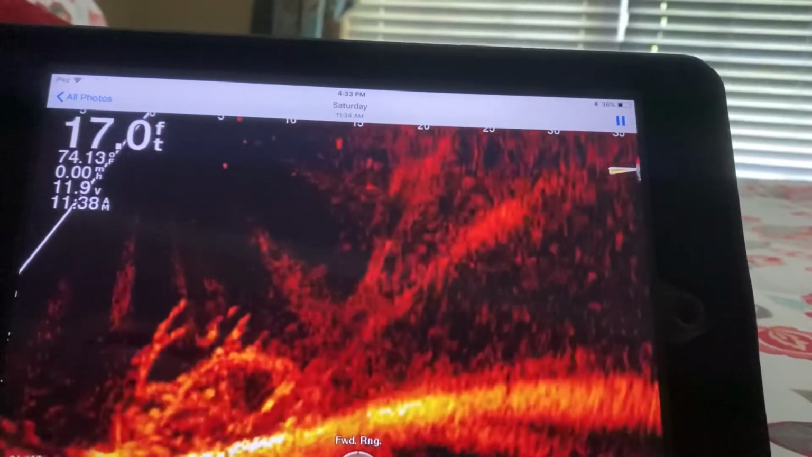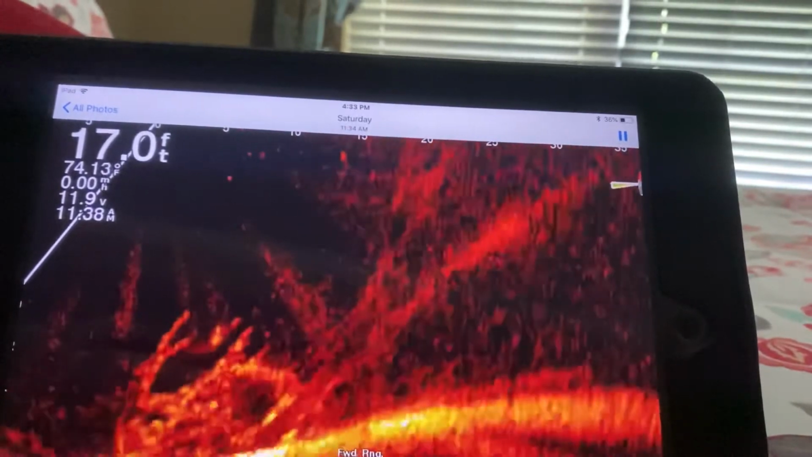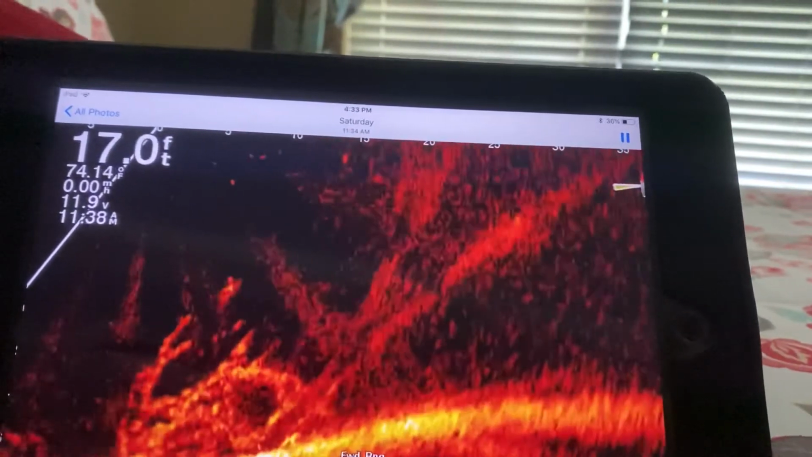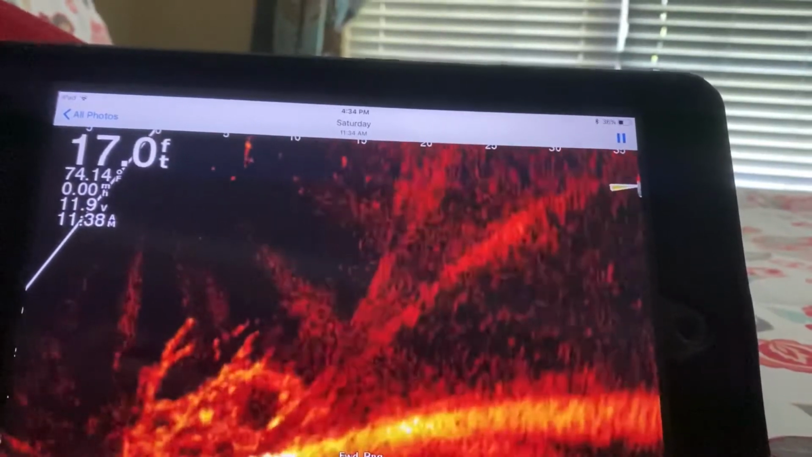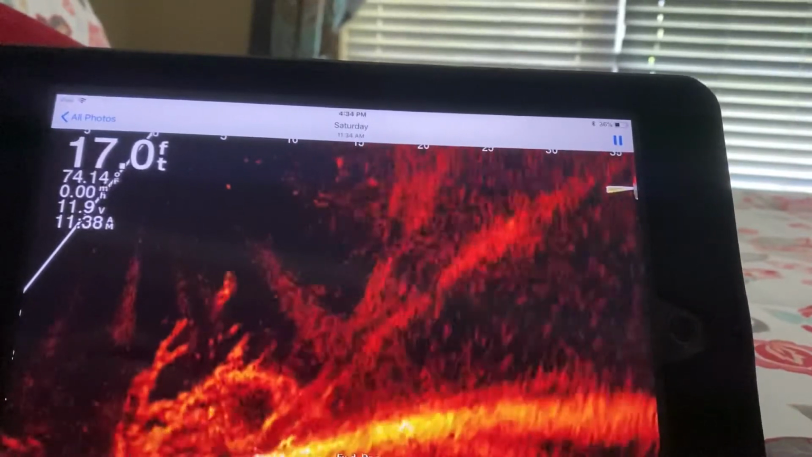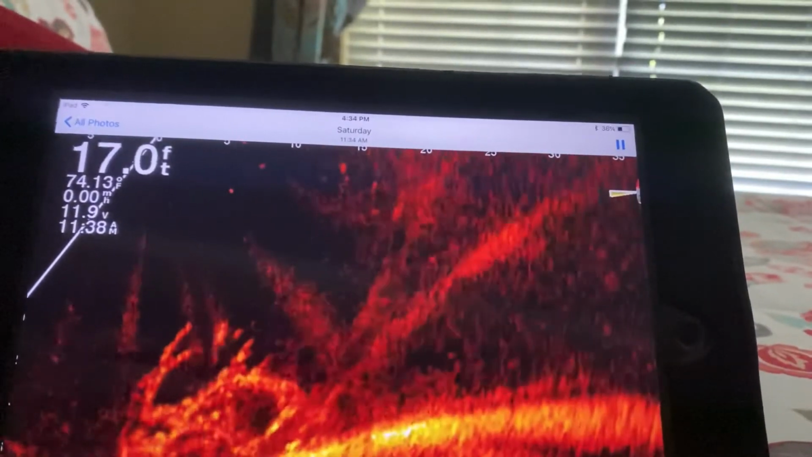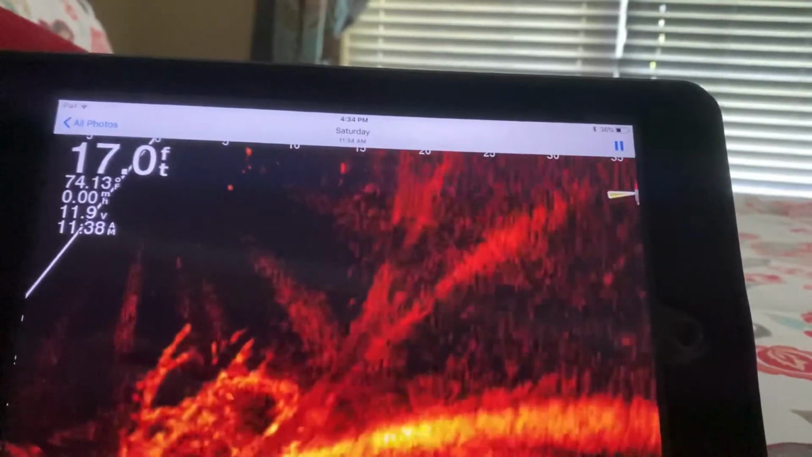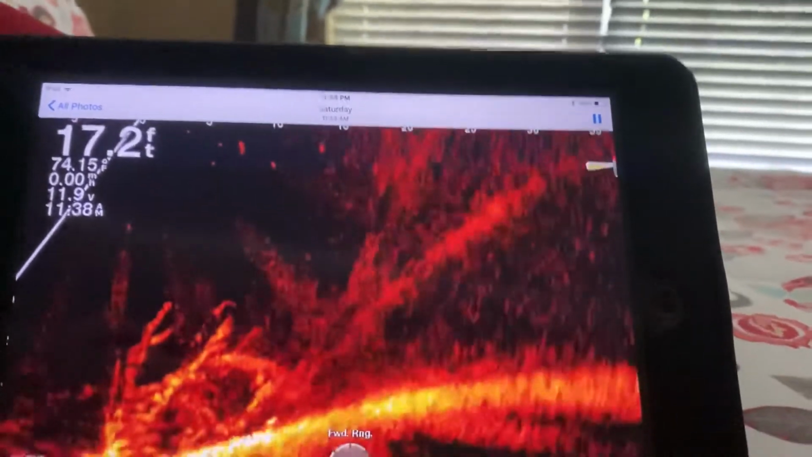I've had the Garmin Livescope for 2 weeks now, and it has helped me catch more crappie. I haven't bass fished with it yet, but I'm looking forward to doing that and seeing if I'm able to see pictures of bass out at 70 to 100 feet.